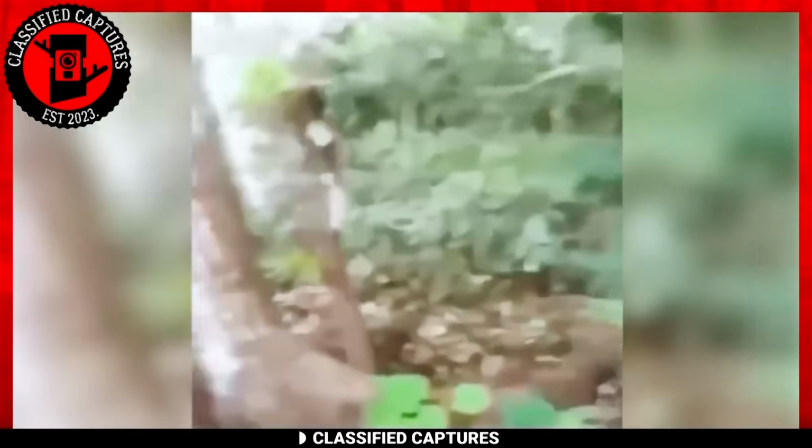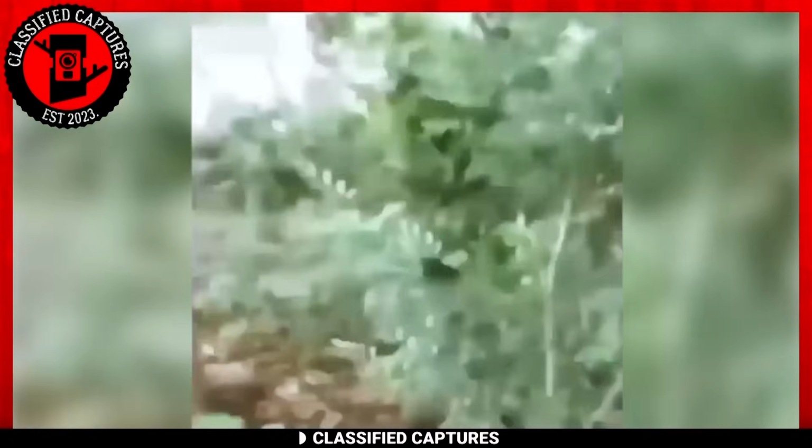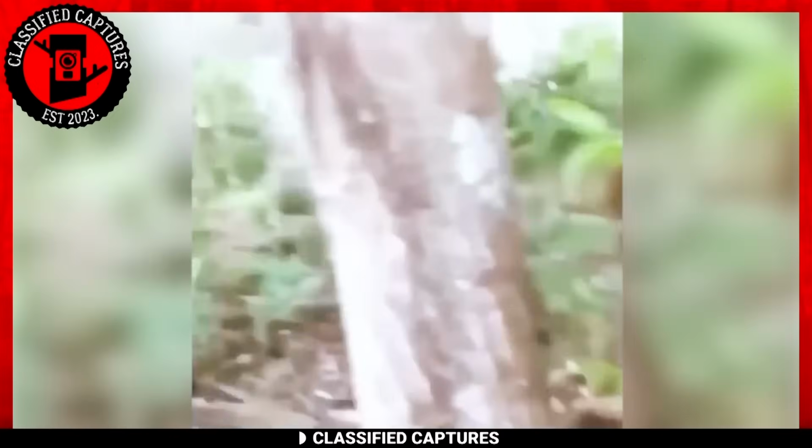In the heart of a lush and tranquil forest, an intrepid explorer embarks on a journey to document the wonders of nature. As they delve deeper into the woods, the camera captures the beauty of sun-dappled foliage and the symphony of birdsong that fills the air. Unbeknownst to the explorer, an extraordinary encounter awaits them on this ordinary day.